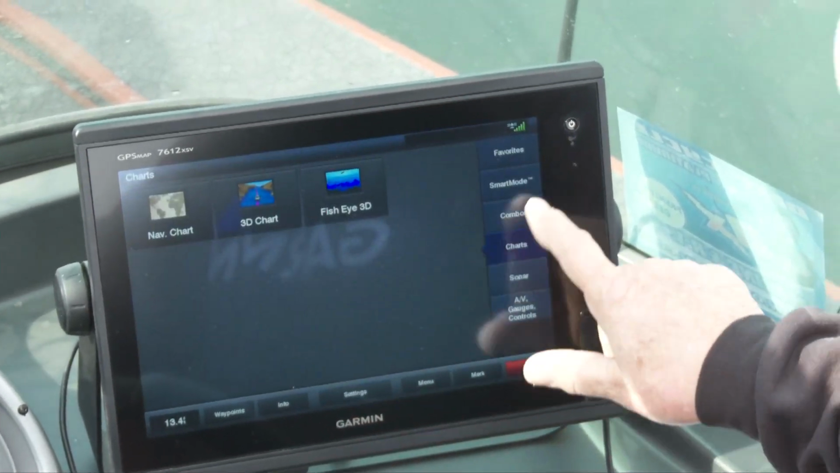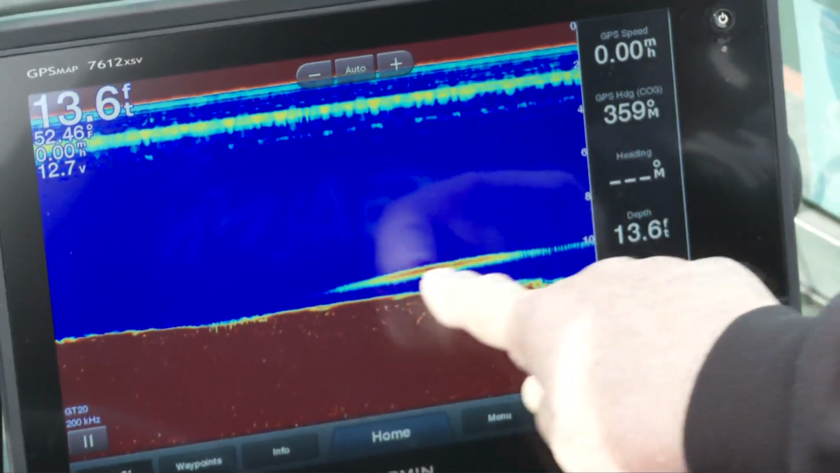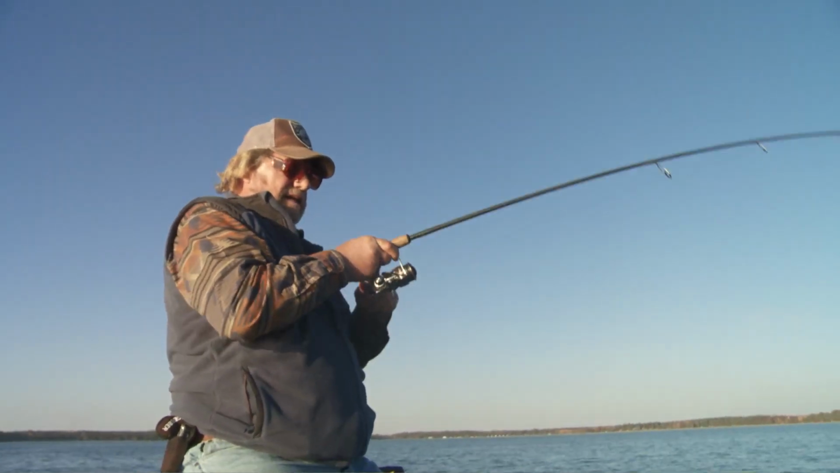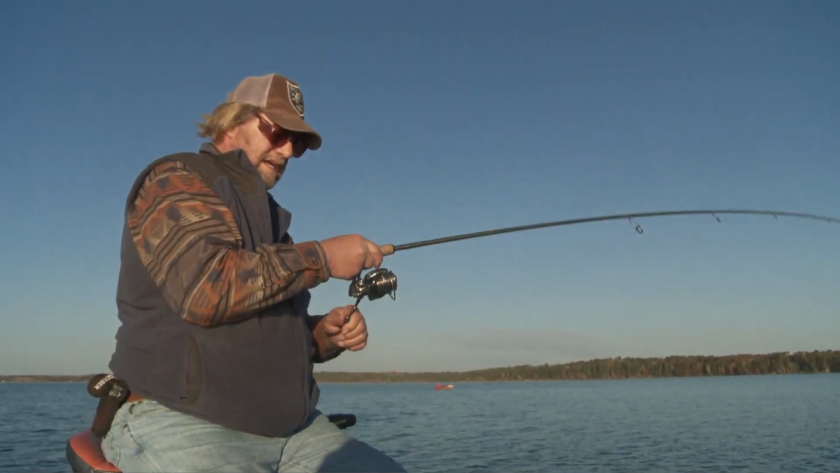Go back to home. We're going to go to sonar, traditional. Now we can look and see if there is fish down there, and there is a fish right there. A big fish. These units are so sophisticated, it's just amazing. Don't go out and fish the spot you fished yesterday because they were biting there yesterday. Look for these fish, find the productive spots, and start catching them.